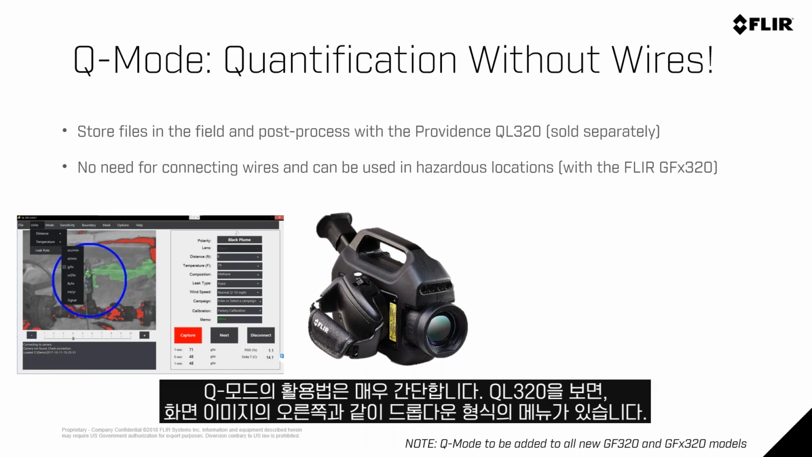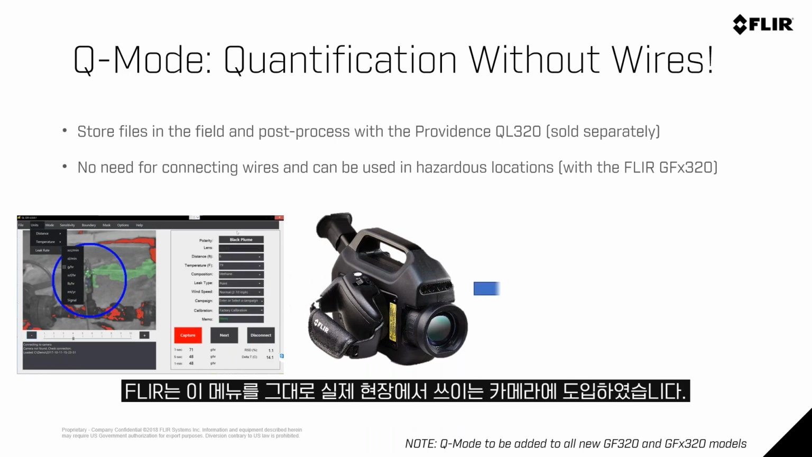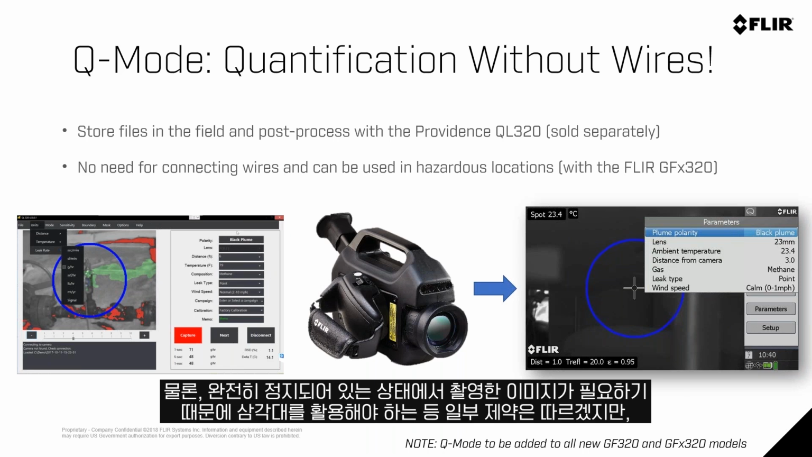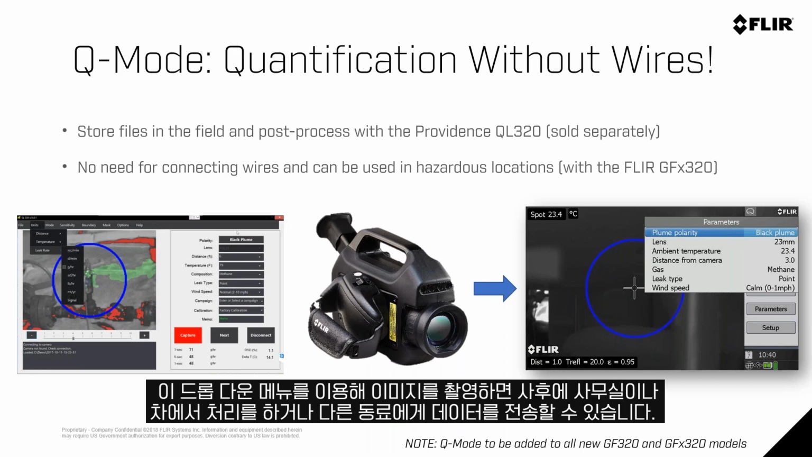How does it work? Very, very simple. There are some drop-down menus that are built into the QL320. They're on the right side of the screenshot. We take those menus and we put those into the actual camera, and then you just enter those while you're in the field. You would still have some limitations, like using the camera on a tripod, because you still need a fully consistent image that has very little movement. But you just simply take the video with these inputs, and now you can quantify after the fact. Again, whether you're in your truck, back in the office, or send it to a colleague, however you want to do that.